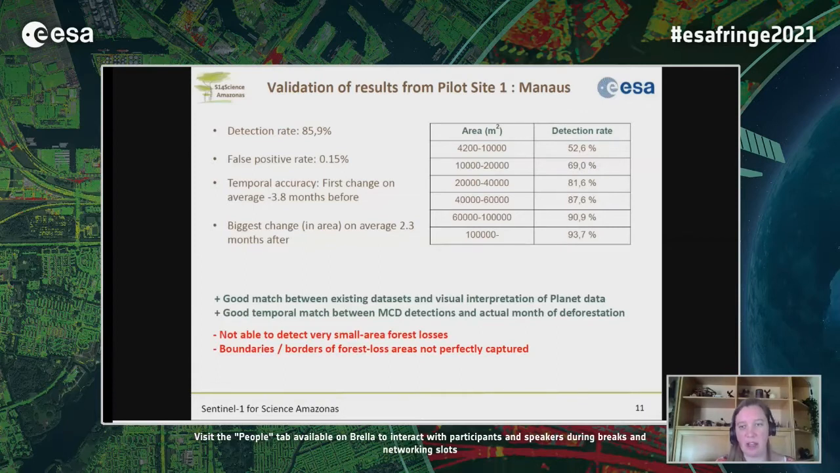So we can see that there is a good match between our detections and also other data sets, and also that the temporal accuracy is okay. We could also see that the small areas could not be detected as well as the bigger ones, and the boundaries were also not as crisp and nice as they can be from optical data or when done manually.